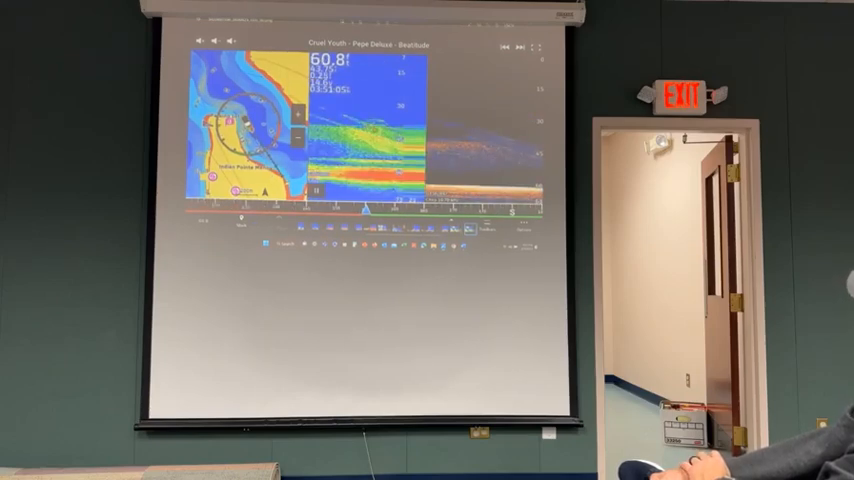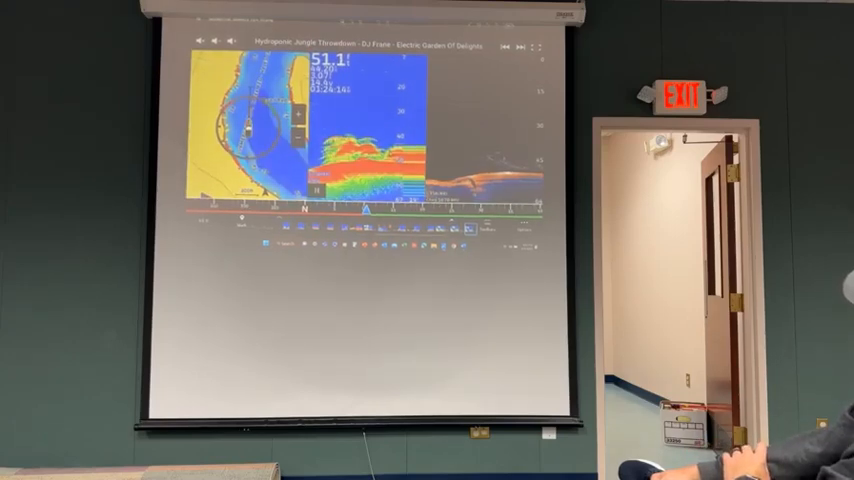So this is the net going into the bait, and I was watching this on the screen thinking, yes. Yes. So this was my first successful scooping of the bait from the bottom.